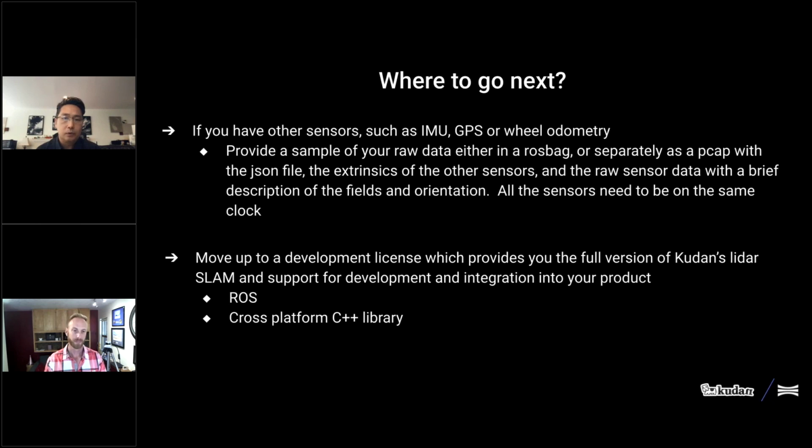So one thing we do have is, once you feel like LiDAR-only SLAM is a possibility for you, then you can reach out back to us, and we can run your data through our full system if you provide the raw data stream for the LiDAR, the IMU, and the GNSS. And then you can take a look at that.